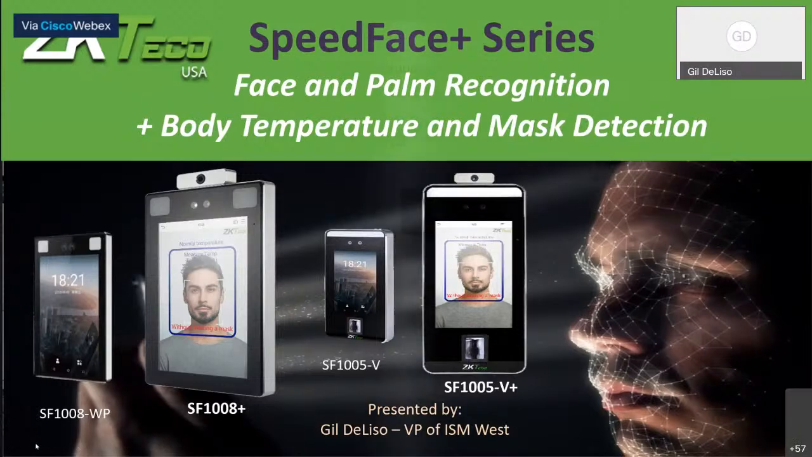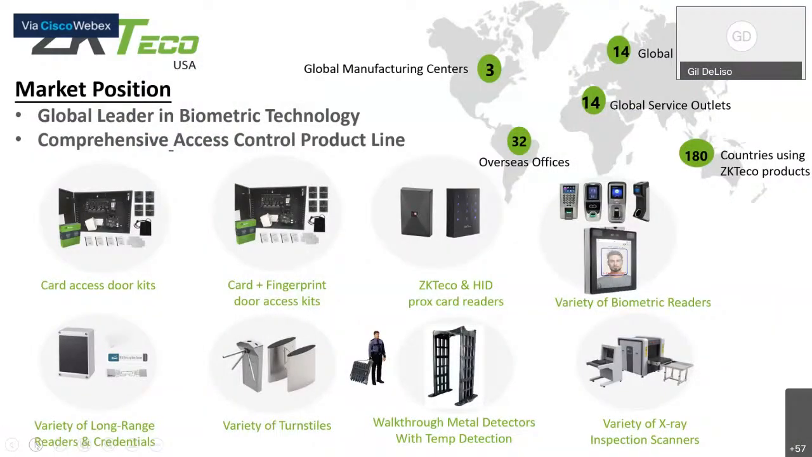So just a real quick pass over who ZK Tech is, so you know why we feel like a credible partner in this part of the business. We are a global leader in biometric technology, holding a number of patents. Product is engineered and developed globally in about 14 centers, sold in 180 countries, and we have one of the most comprehensive lines of access control products, everything from standard ProxGuard kits through turnstiles, walk-through metal detectors, and even baggage screening product lines as well.